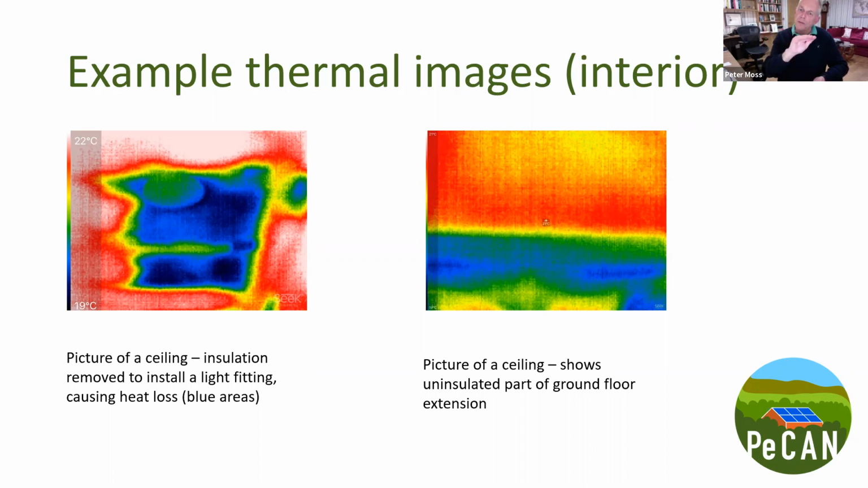And then you've got the joist and the uninsulated piece of the ceiling to the bottom part of the picture. That's where the kitchen extension has been added onto the building. But again, it's a very good indication of where insulation has not been done well, and clearly could be improved by adding some more insulation into that space.